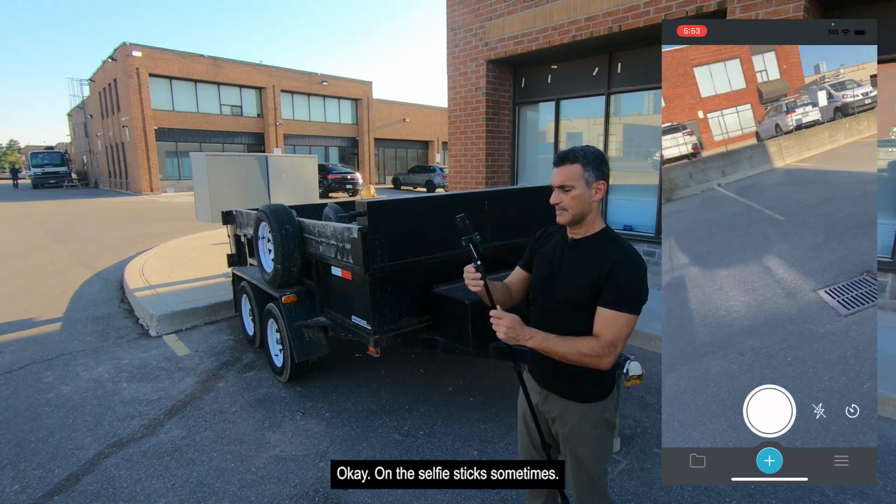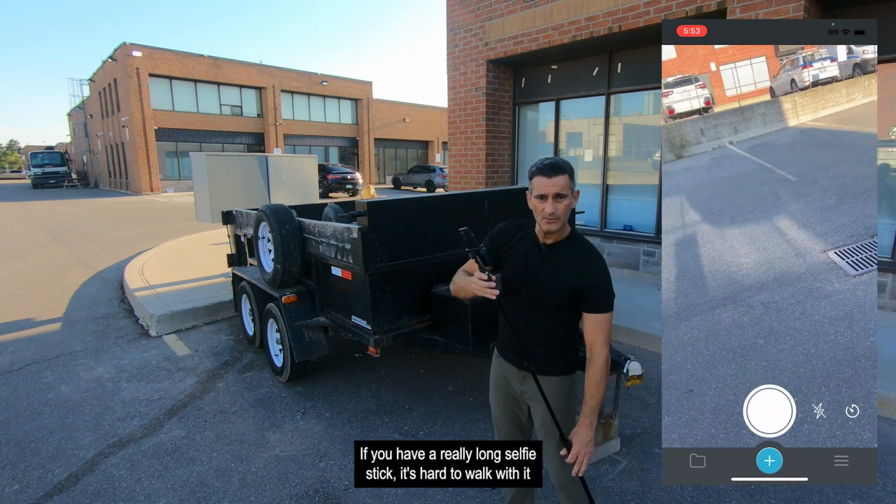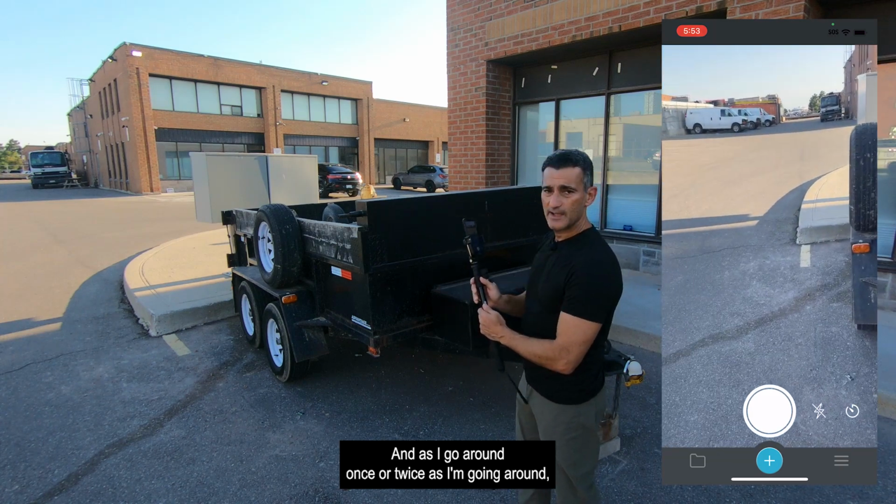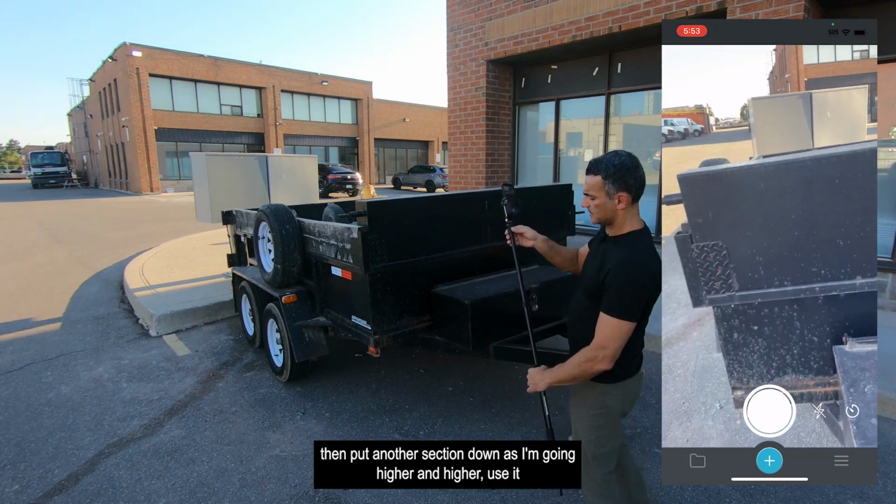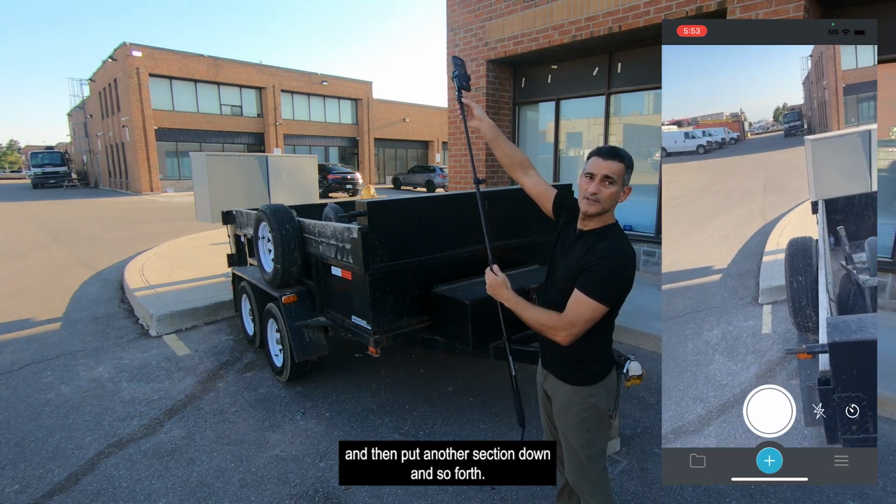Little tip here, okay, on the selfie stick. Sometimes, if you have a really long selfie stick, it's hard to walk with it because it's kind of on an angle or whatever. So sometimes what I do is I just leave it all open and ready to go. And as I go around once or twice, I'll just put one section down, lock it, then use it, then put another section down as I'm going higher and higher, use it, and then put another section down, and so forth.